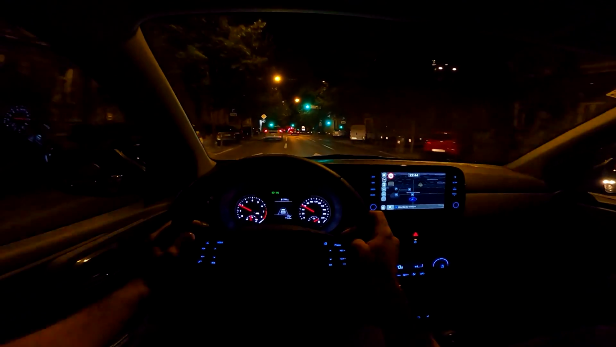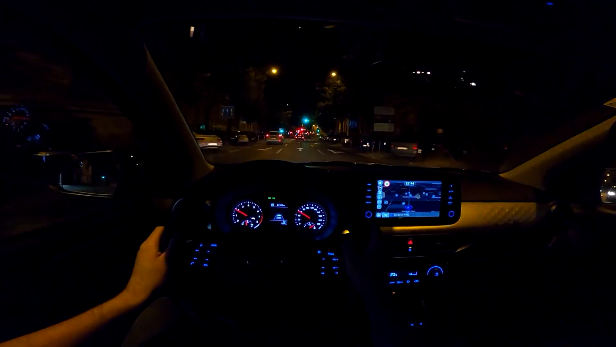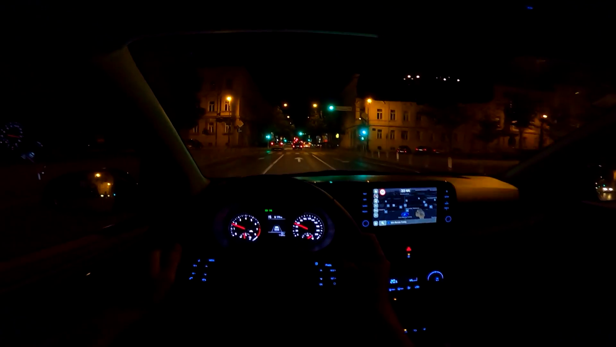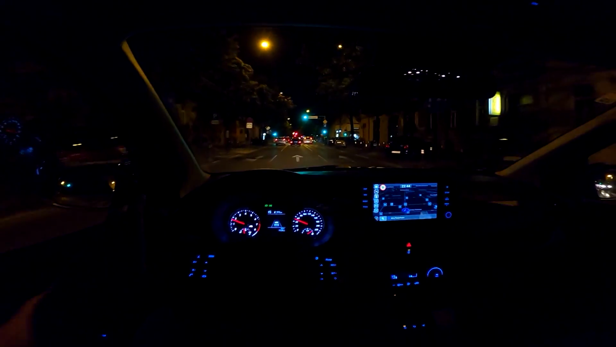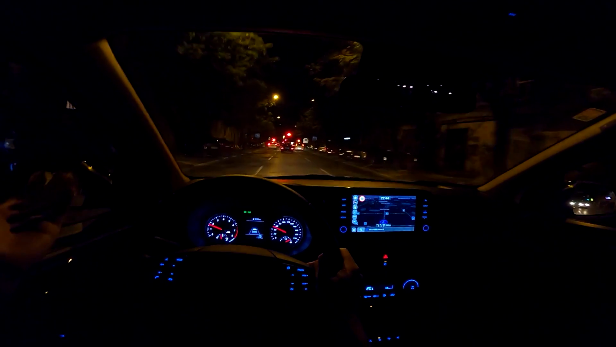Also, the sound of the blinkers is interesting. What do you guys think about it? I read that Matt Watson from Carwow said that it's kind of weird. I quite like it, to be honest, but tell me in the comments, what do you think about the sound? I mean, all new cars have different sounds for blinkers and stuff like that, and that actually makes them unique in a way.